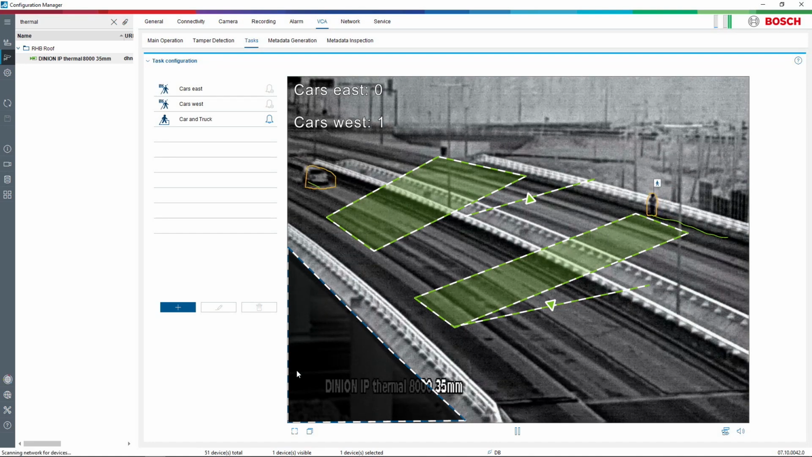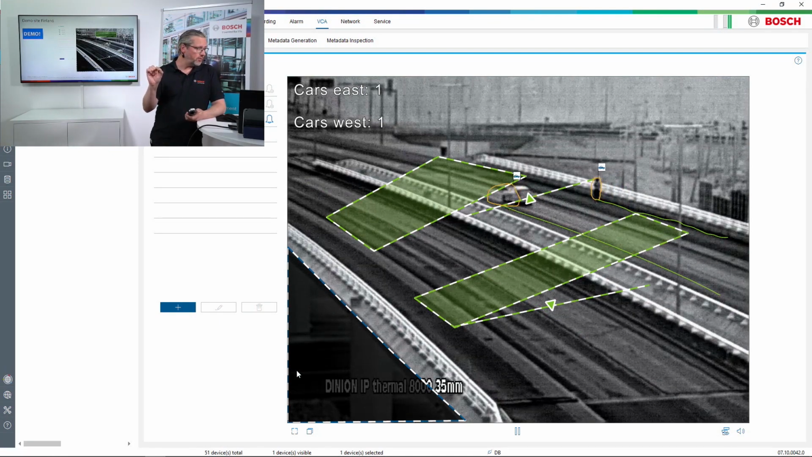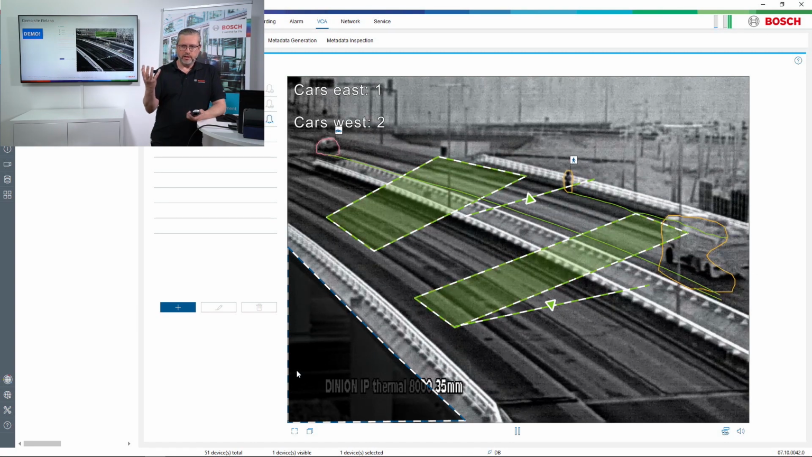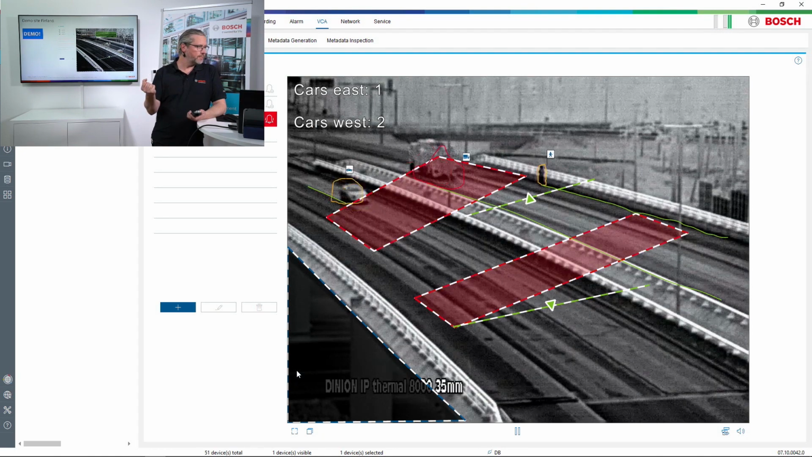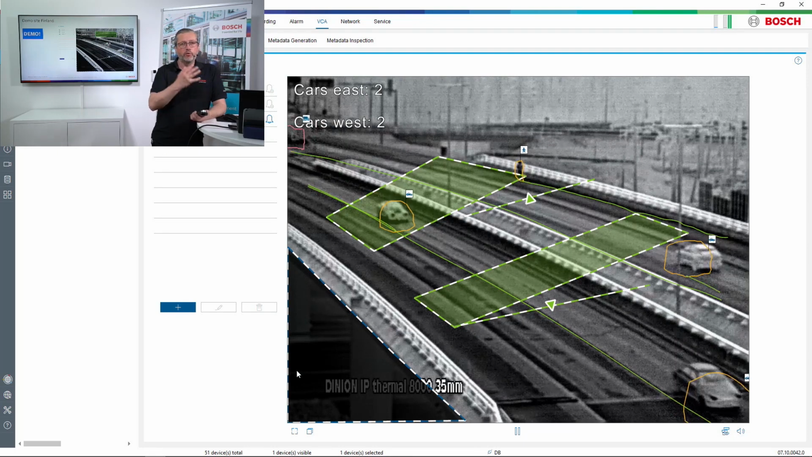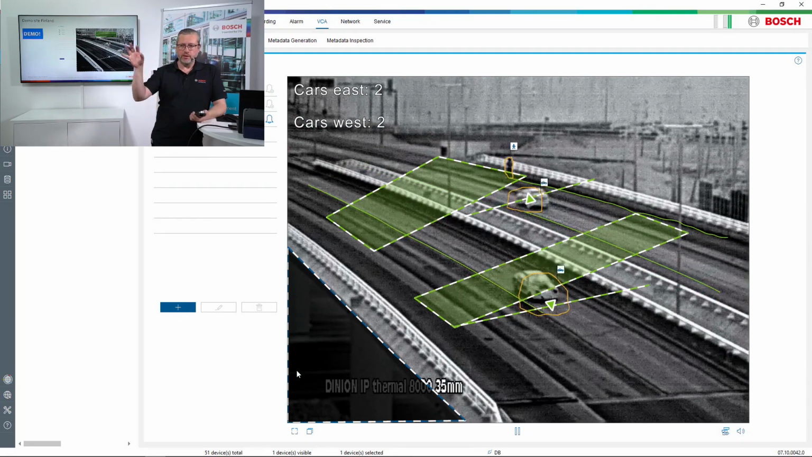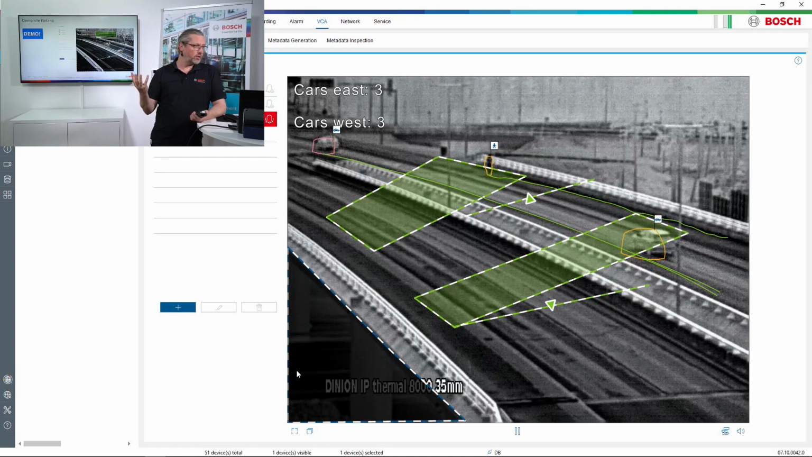So this person walking here will have an exact GPS position of their footprint, their object base point. Up to approximately 30 objects in each of these cameras can have a specific geo position. So also, if you have a system that can read out the geo position of these IVA objects, you will have the ability to show them on a map, for example.